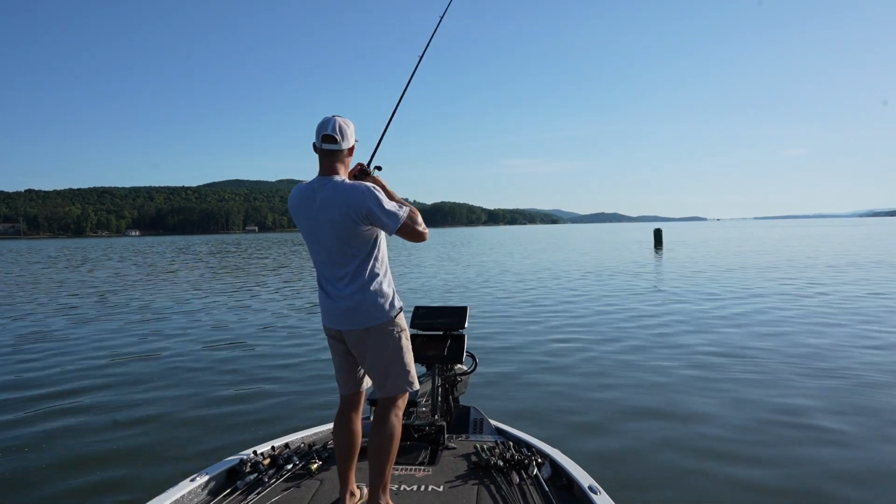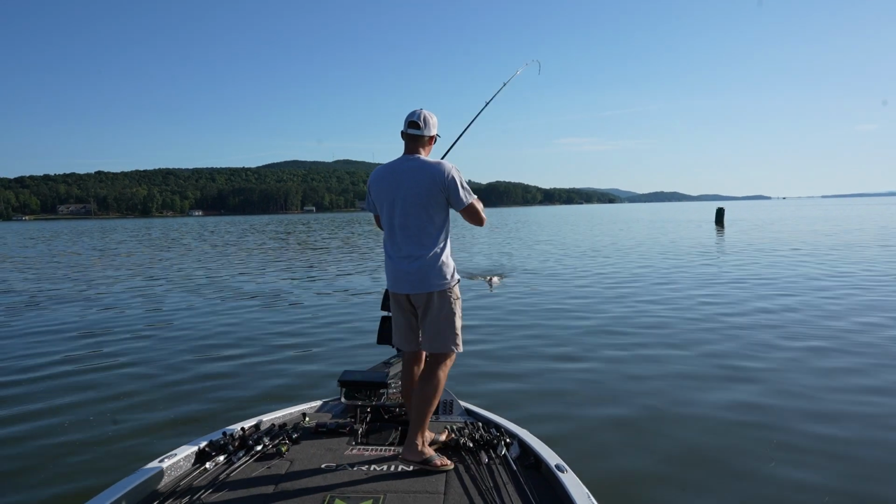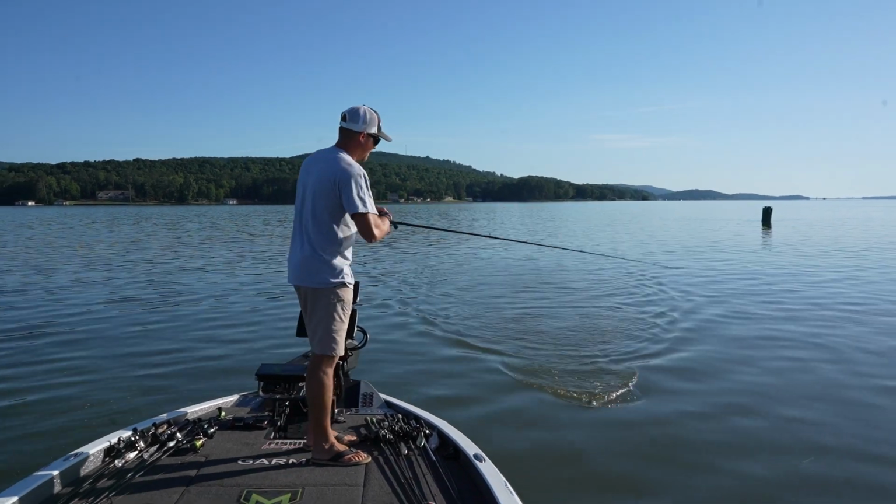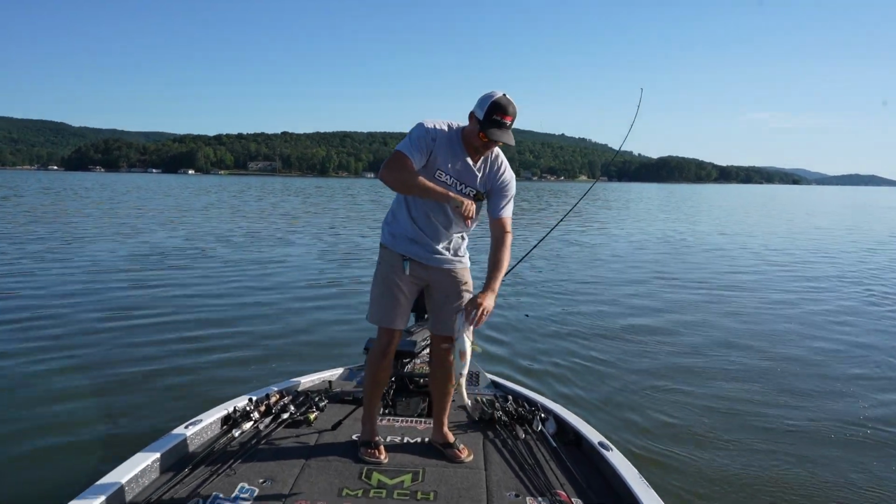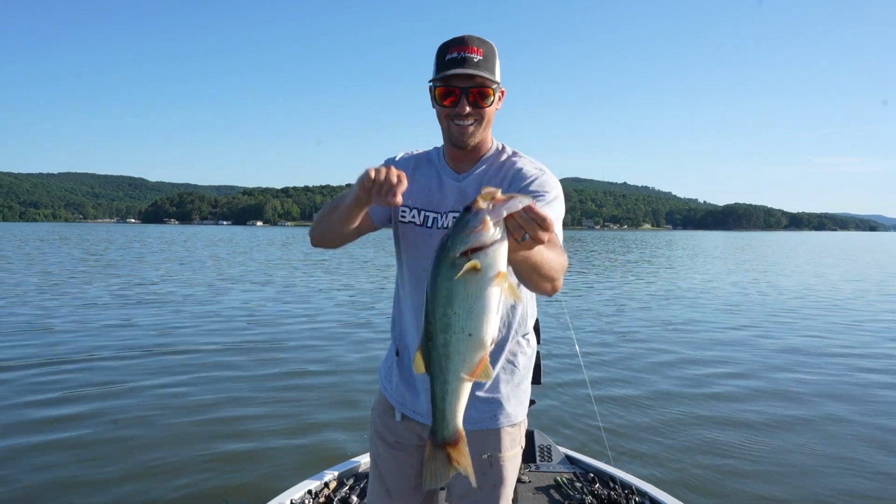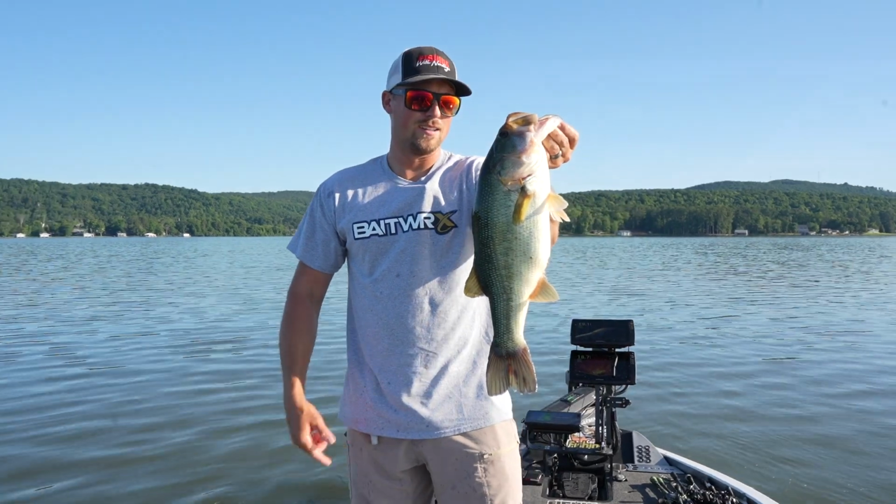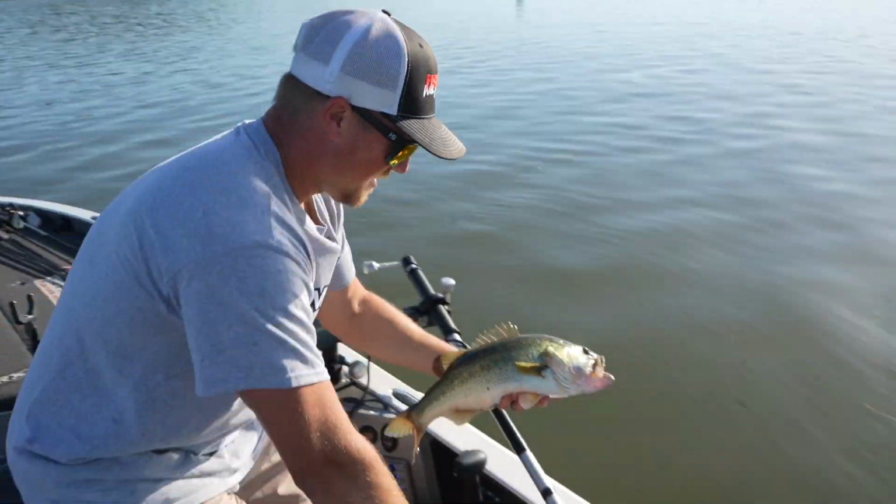It's coming up. Jumper. Come on, bud. Woo! Yes. All right. Nice one. Yeah. That's a good one there, folks. Oh, the old mag shot. Look at that. Boom. That right there is close to a 4-pounder. That's what lives out here. Good day to be alive. I'm gonna release him. There you go, buddy.